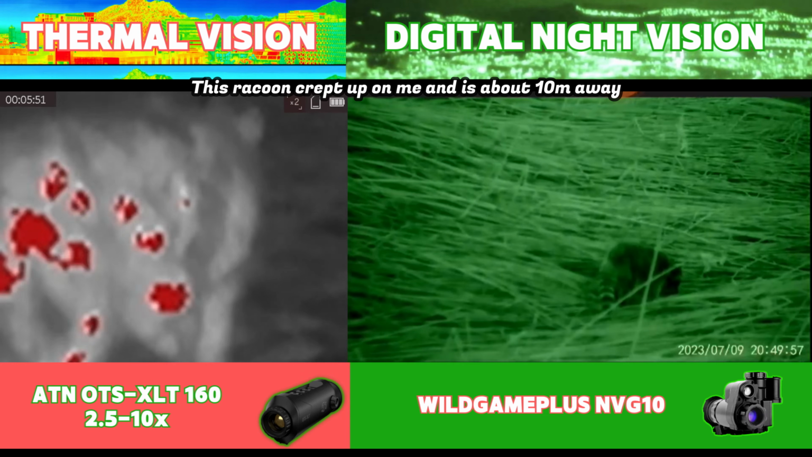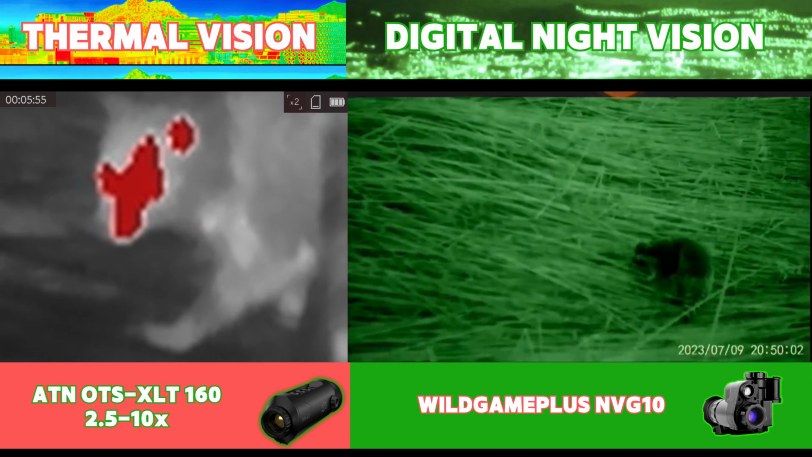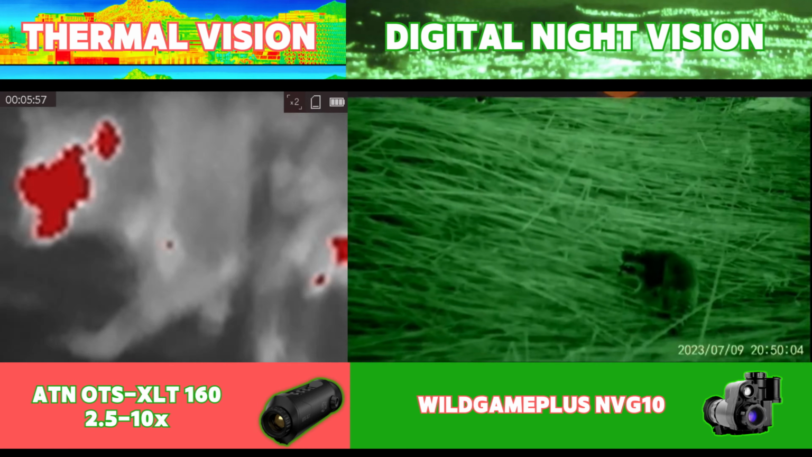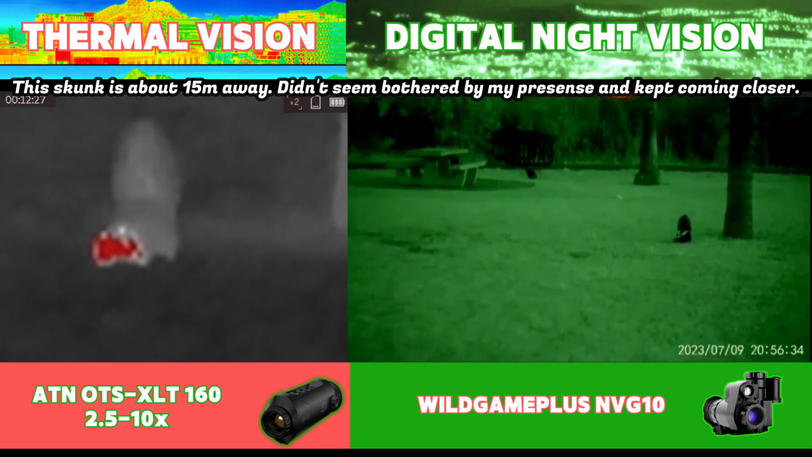Generally, the field of view is more narrow with thermal monoculars, and there is a 2.5 times zoom here, which does put you at somewhat of a disadvantage at close range, and it would be much tougher to scan an environment and detect something at close range compared to the digital night vision setup.